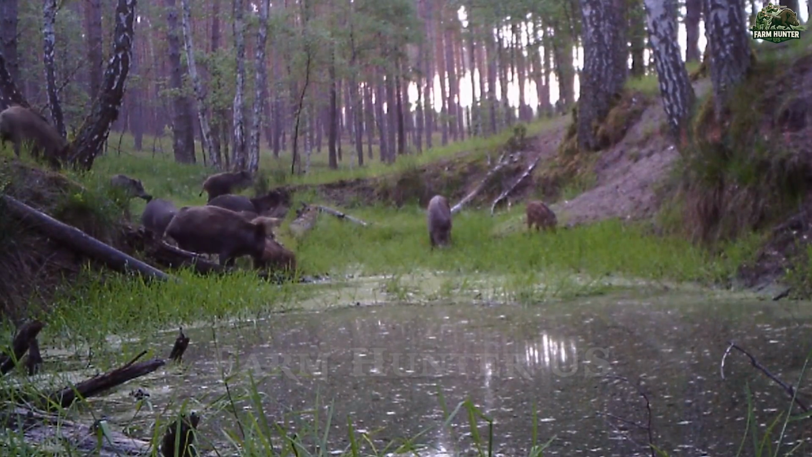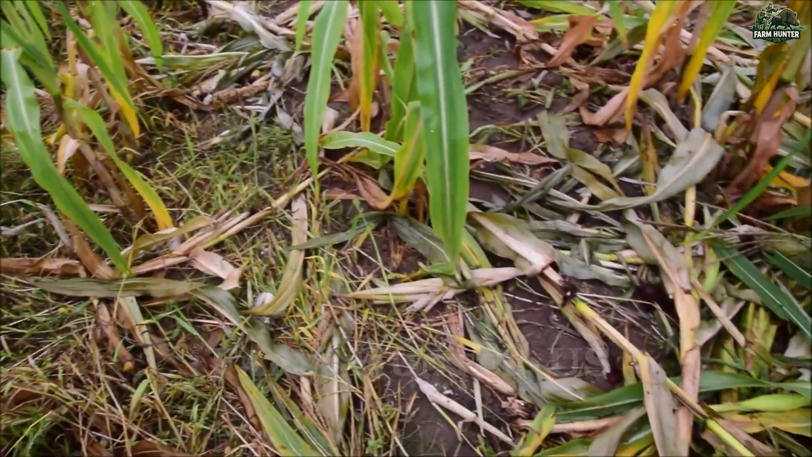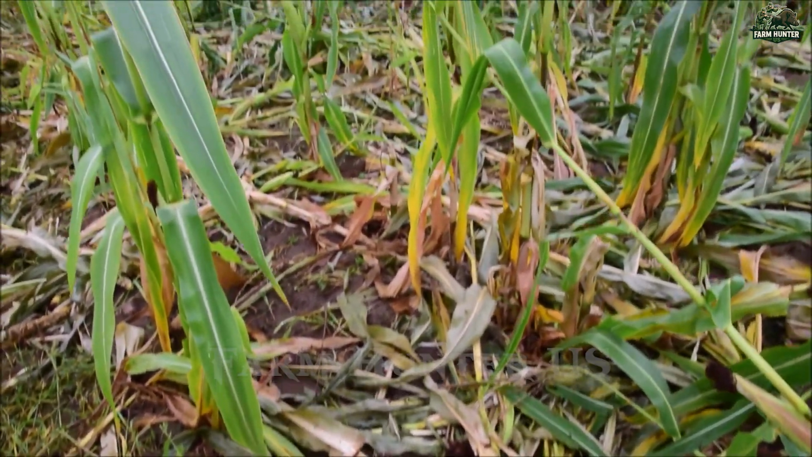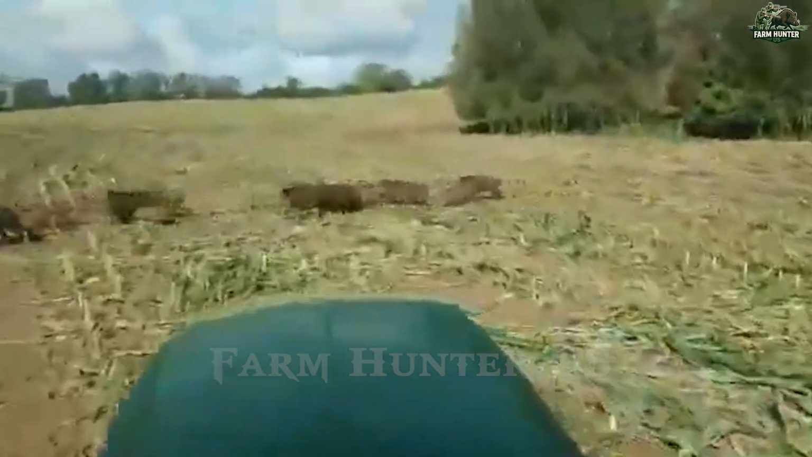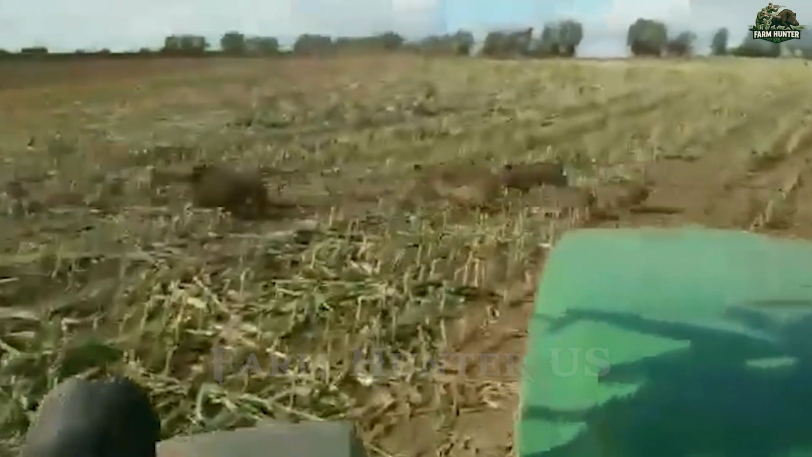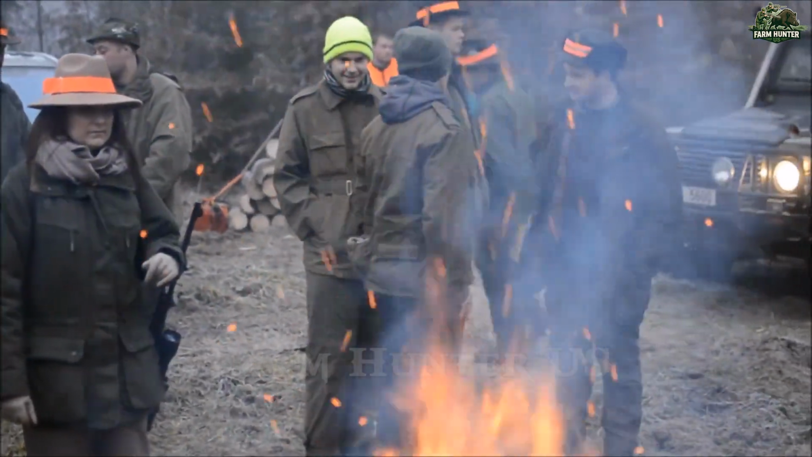I never imagined I'd be spending my weeks tracking these animals through the woods behind my farm. But after 2 years of relentless attacks that have torn up my fields and cost me thousands in damages, I had no choice. What started as a desperate act of defense has now turned into a weekly hunt for survival, and each chase tells a new story.